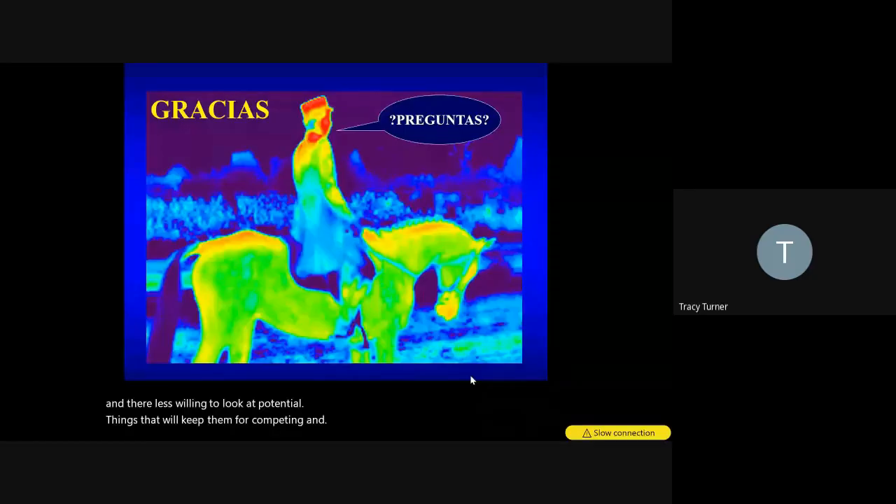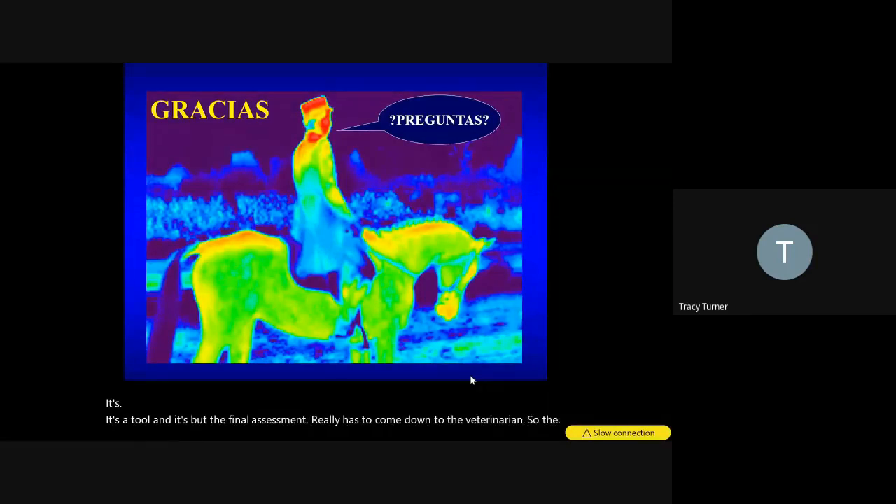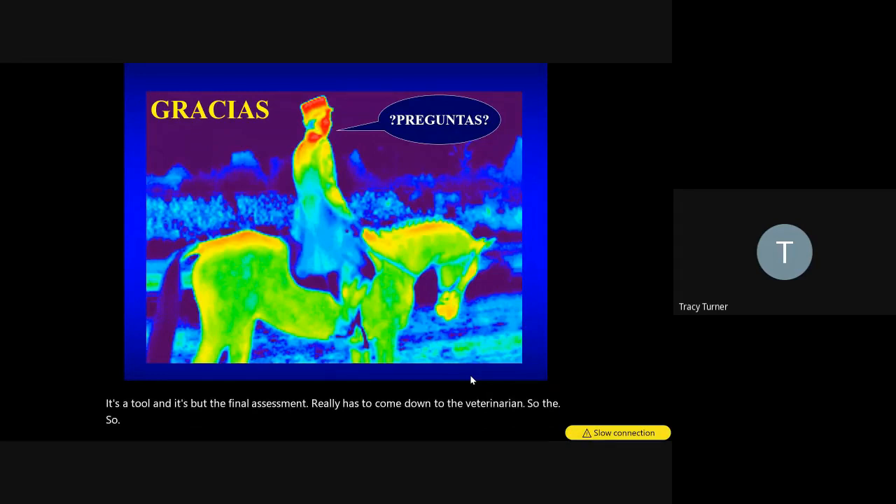It's a tool, but the final assessment really has to come down to the veterinarian. So that probably doesn't answer your question, but that's how I think we use it. We veterinarians have to get people using it enough to have enough confidence in it that we can do that. Does that make sense?